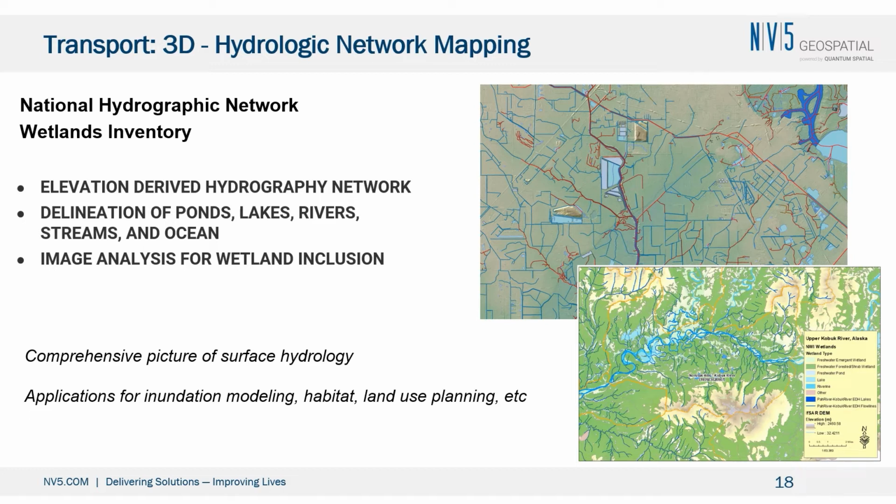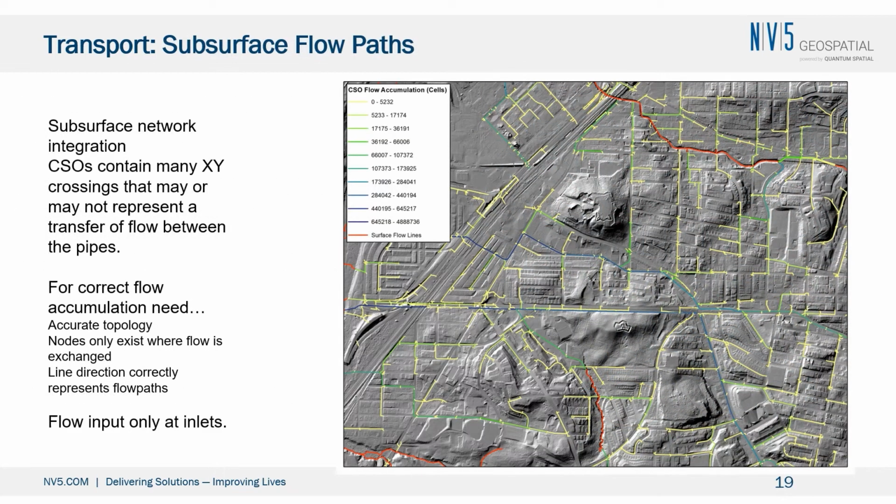One component of the surface hydrology that is not particularly well represented by either of these data sets is wetland inclusion. We're doing a lot of work right now with USGS and others to figure out how to integrate wetlands inventory with the NHD or the NHN in Canada to really give a comprehensive picture of surface hydrology. And this has applications for inundation modeling, habitat, land use planning, anything along those lines.